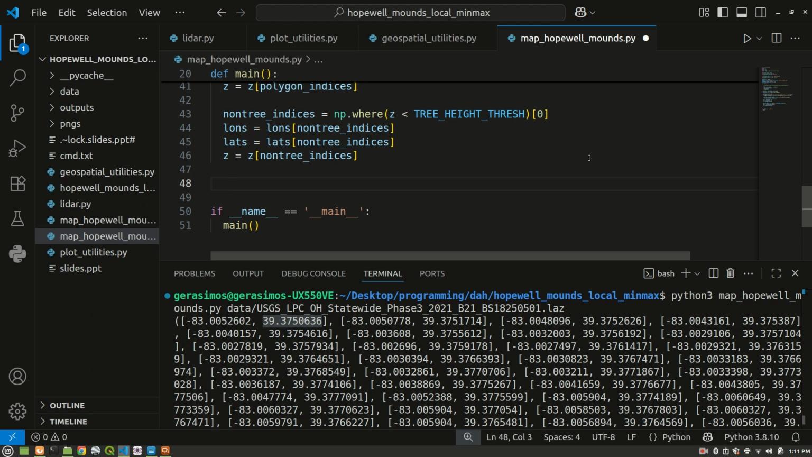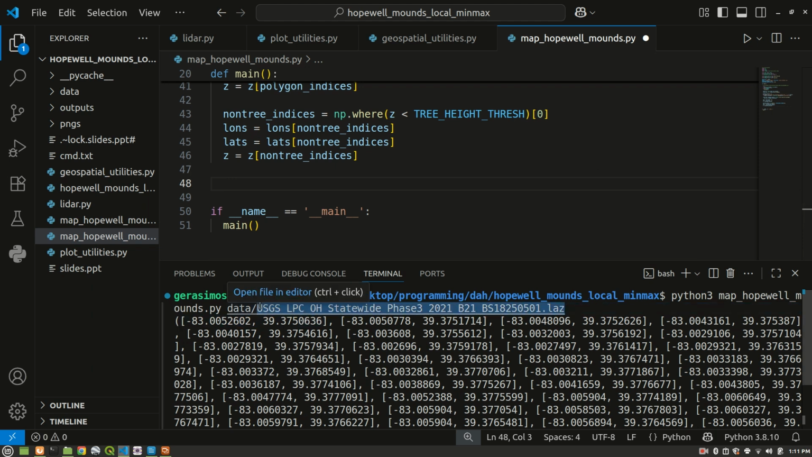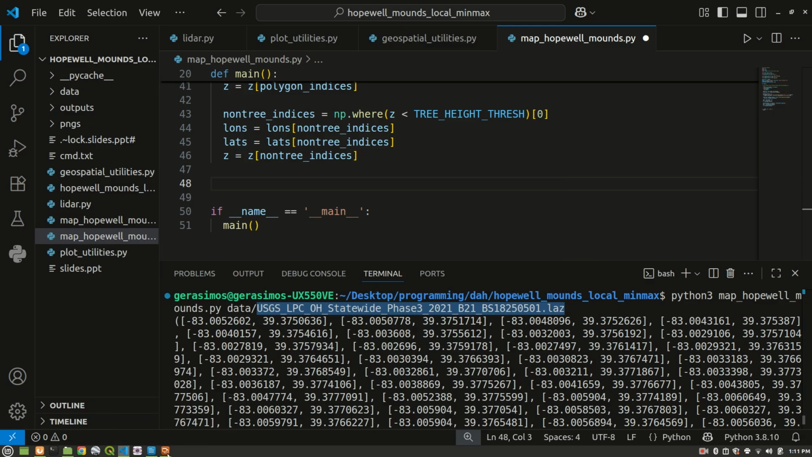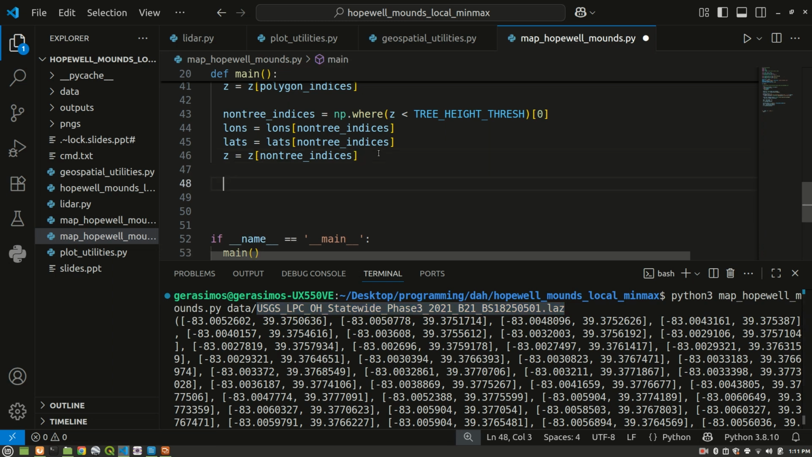So now that we've done some filtering, we filtered these Lidar points from our Lidar data file, the .laz file that you see here. After we've done two sets of filtering, we filtered so we only have the points that are inside of this black polygon that you see, and we also hopefully filtered out any trees that were within the data itself by using a simple threshold. So this is where the rubber meets the road.